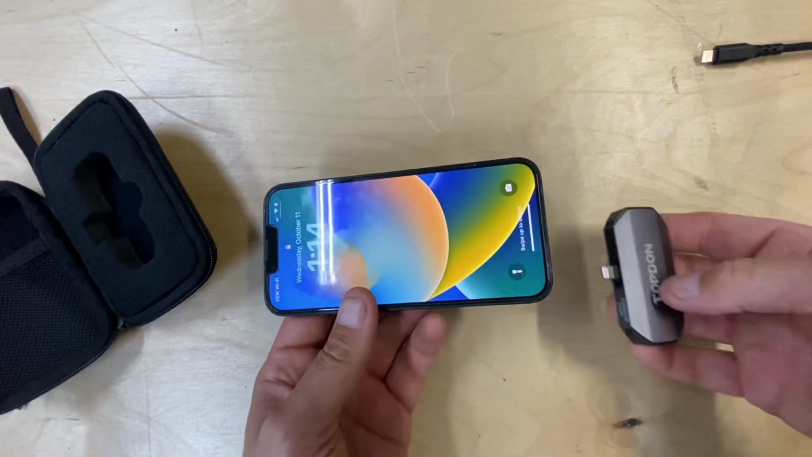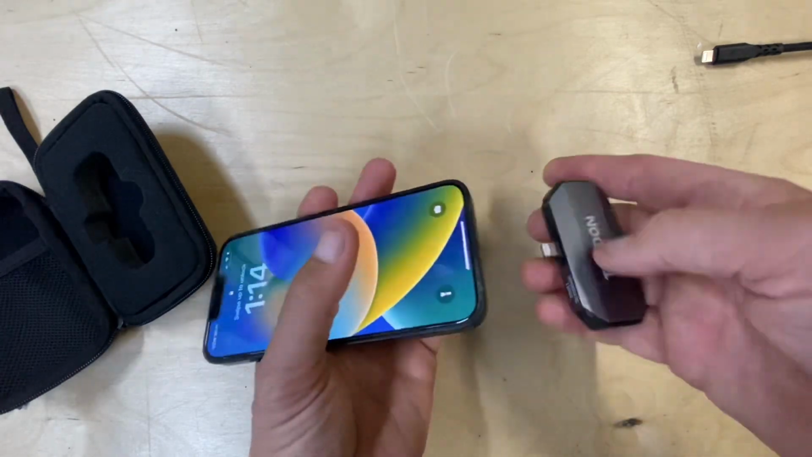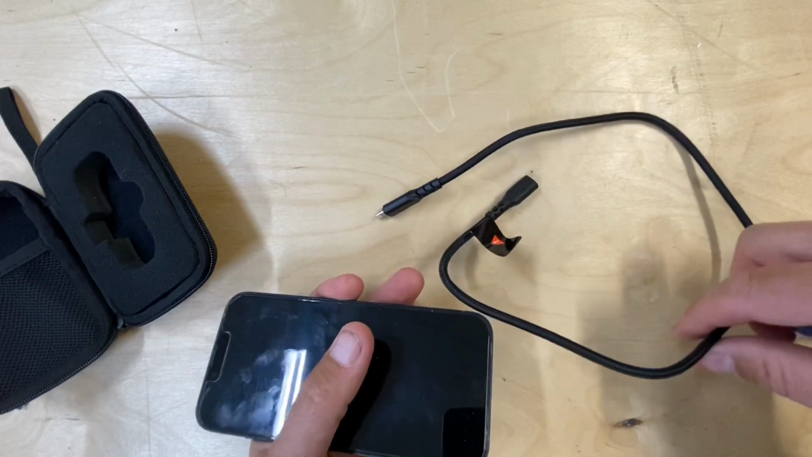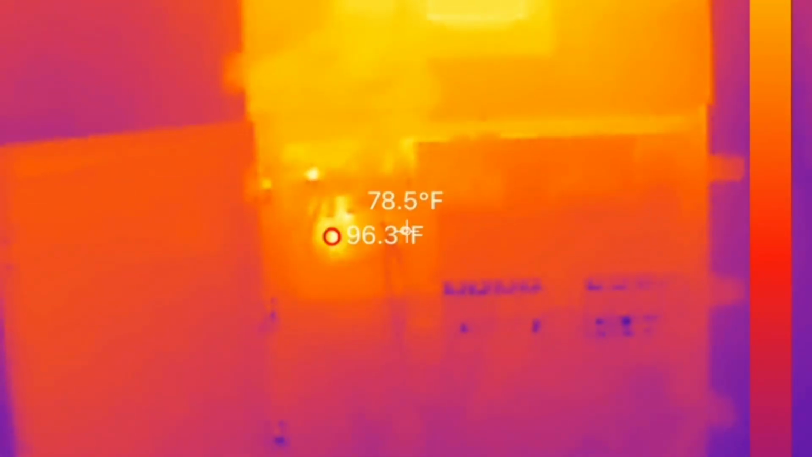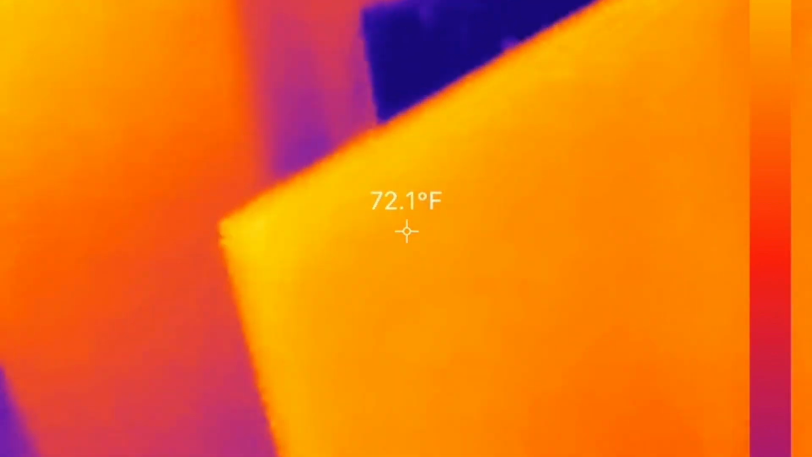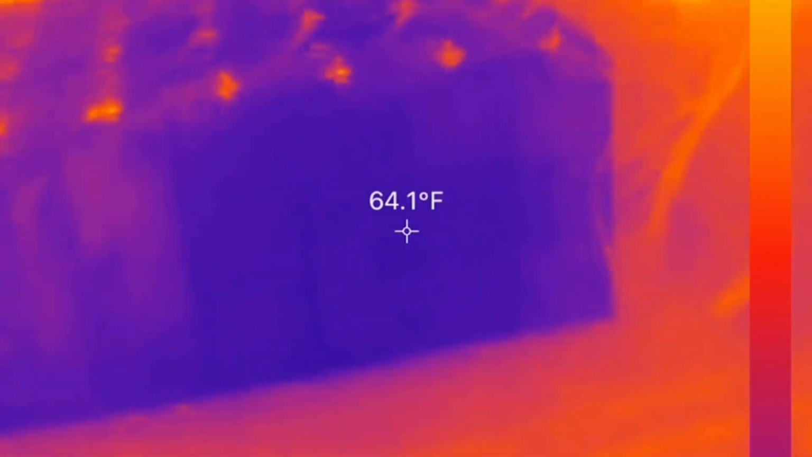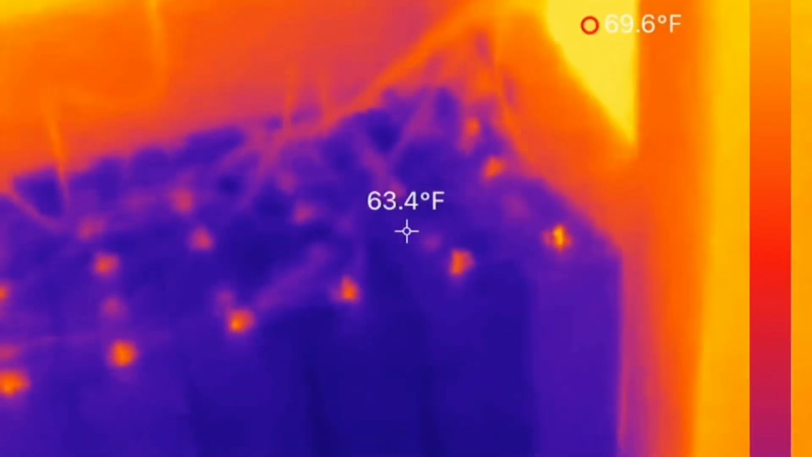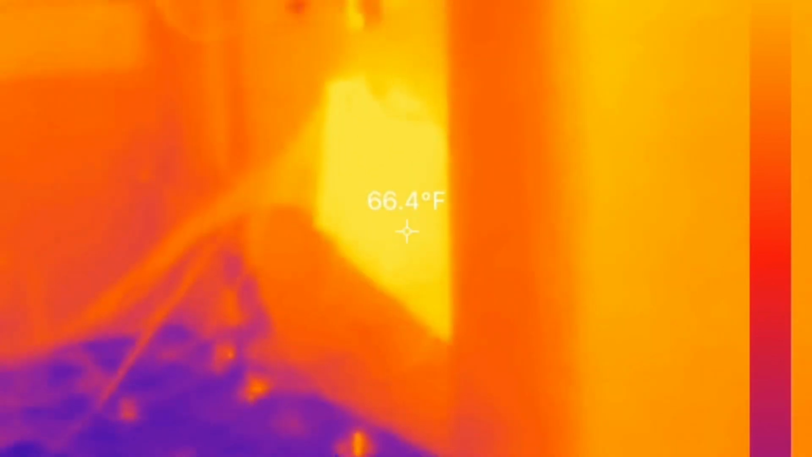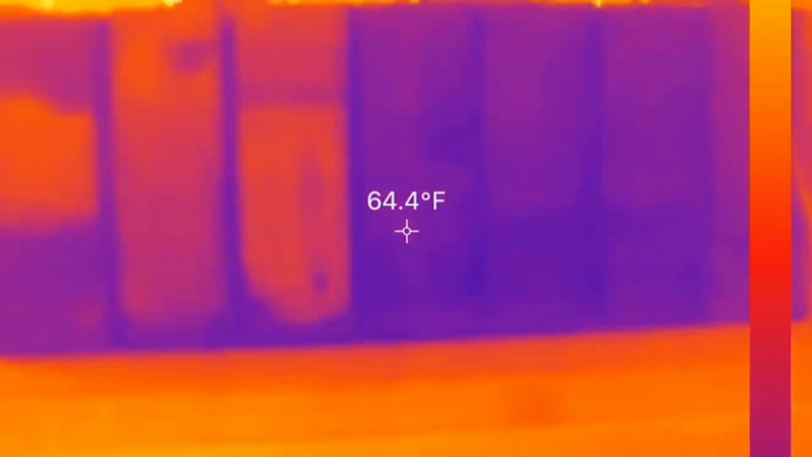One thing I did notice though is that with my case that I have on the phone, it will not plug in. It's just shy of working. So if you use the cord for that also, I guess it would work. You can change the color schemes on here too and do photos, but this is a video here. That was the front of the 18K PV, and these are the DIY batteries I have. The warmest thing in here is the BMS on both of them. Neither one of them is hot, but it just shows you the brightest is going to be the hottest. I thought it was pretty cool, actually.